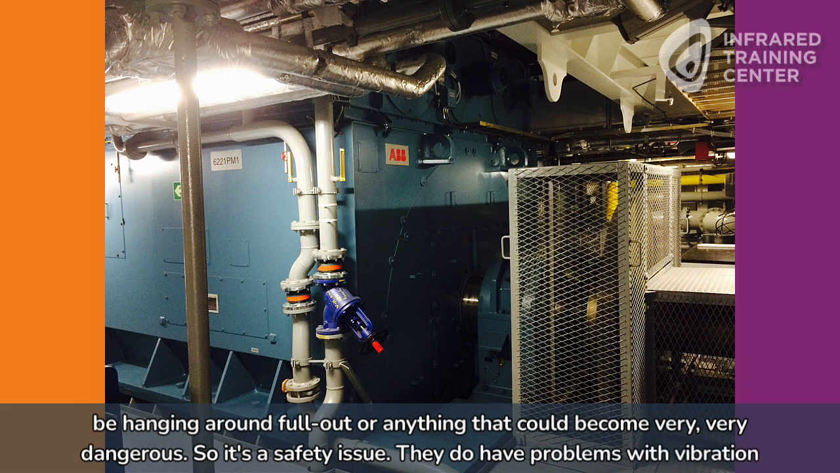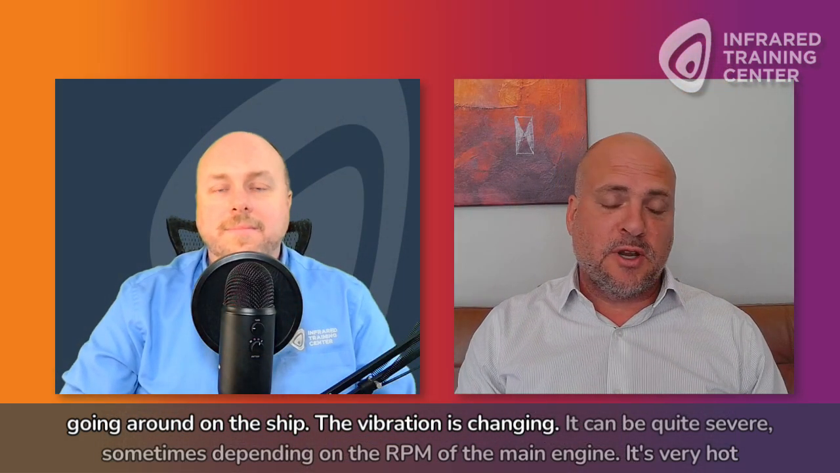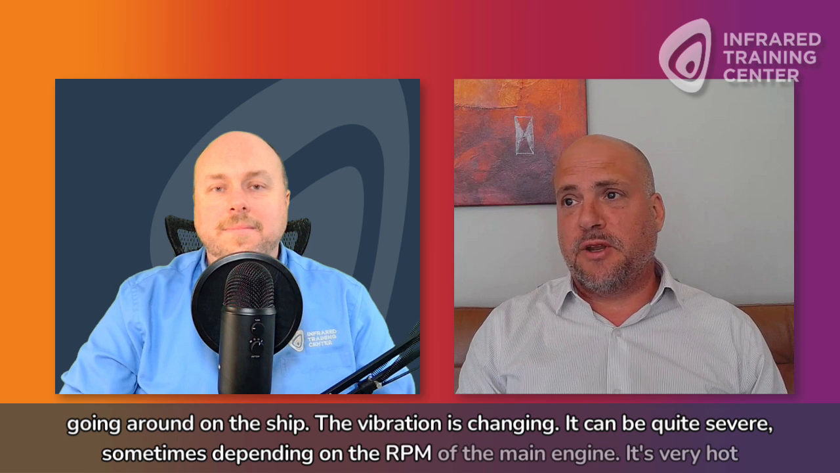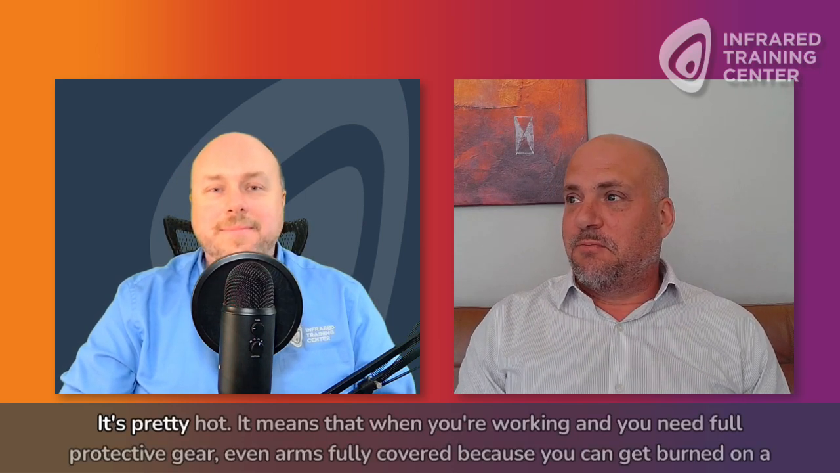They do have problems with vibration going around on the ship. The vibration is changing and can be quite severe sometimes, depending on the RPM of the main engines. It's very hot in the machinery, about 50 degrees Celsius. I don't know how much that is in Fahrenheit, but about 120 Fahrenheit, just over 120. That's hot. Yeah, it's pretty hot.